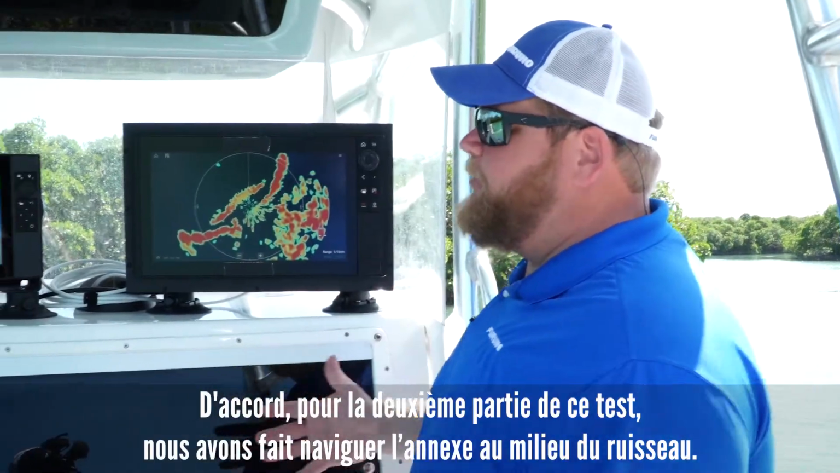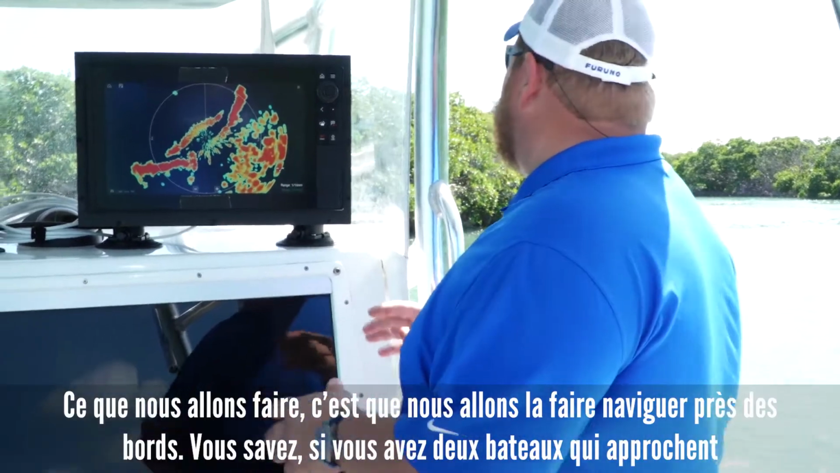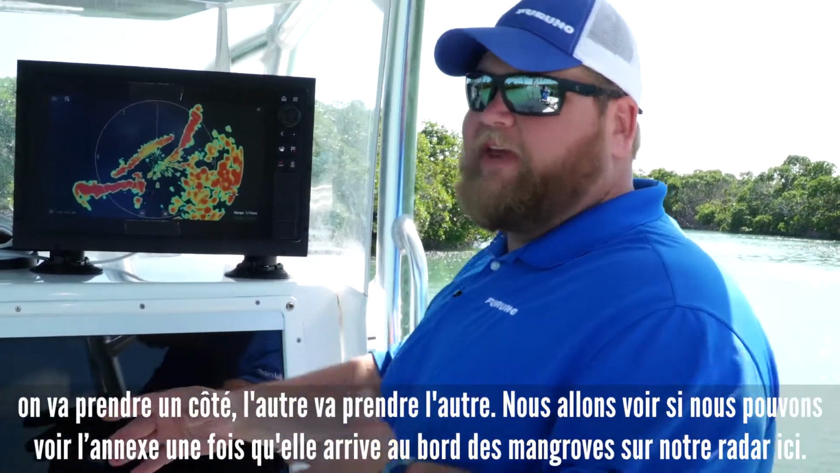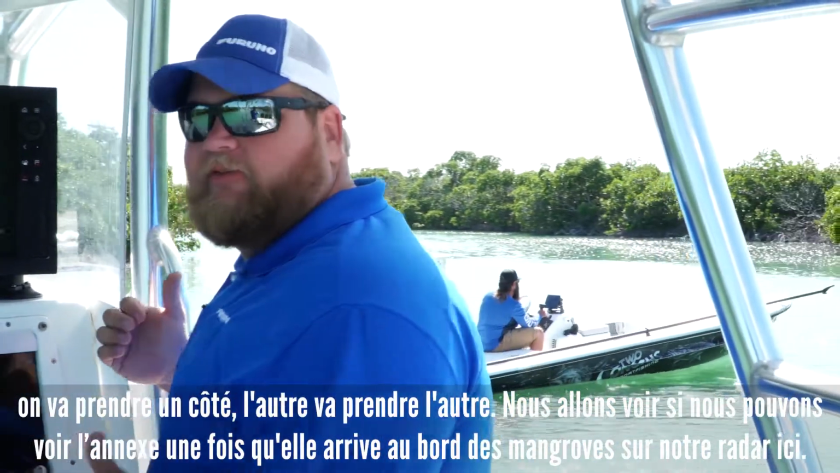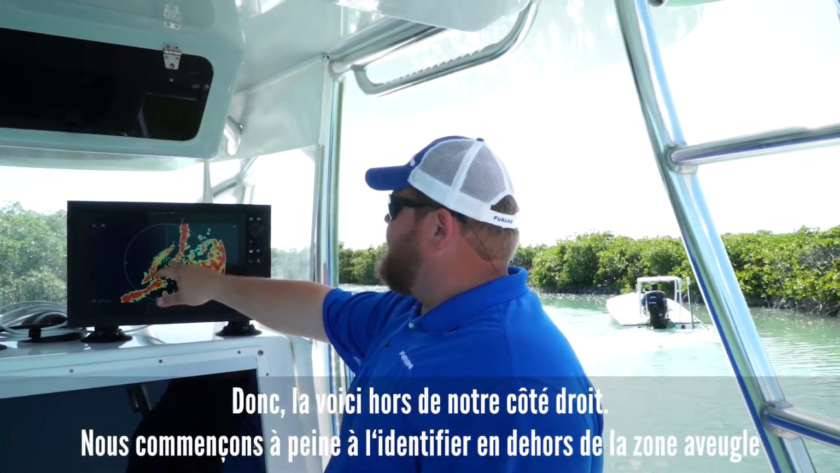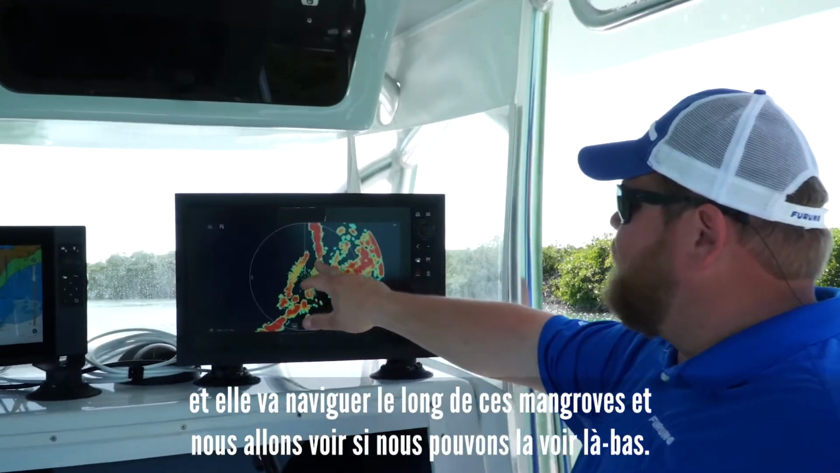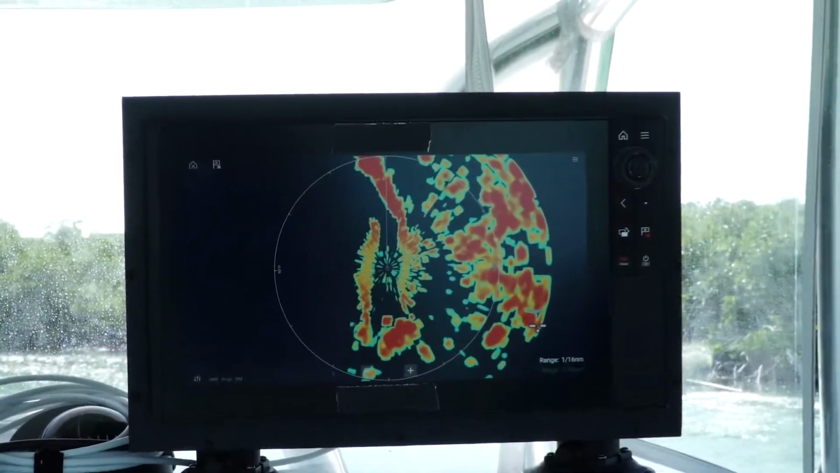All right, so for the second part of this test, we had the skiff running right down the middle of the creek. What we're going to do is have him run one of the edges. If you have two boats approaching, one's going to take one side, one's going to take the other. We're going to see if we can see the skiff once he gets to the edge of the mangroves on our radar here. So here he is off of our right side. We're just starting to pick him up out of that main bang area, and he's going to run right up against the right side of those mangroves, and we're going to see if we can see him there.